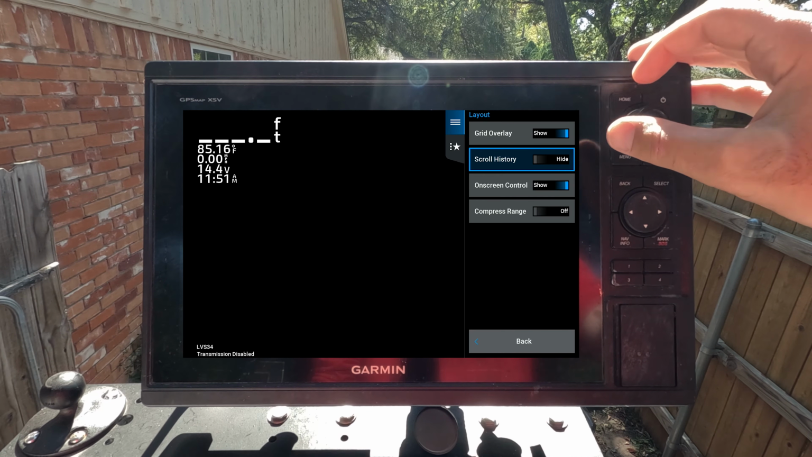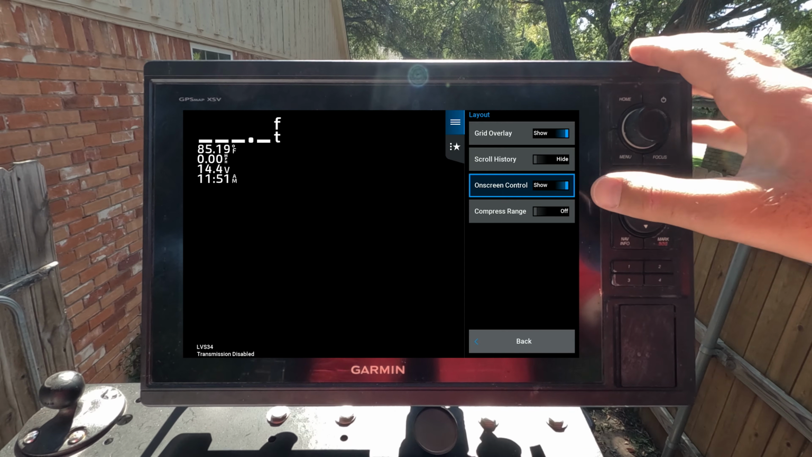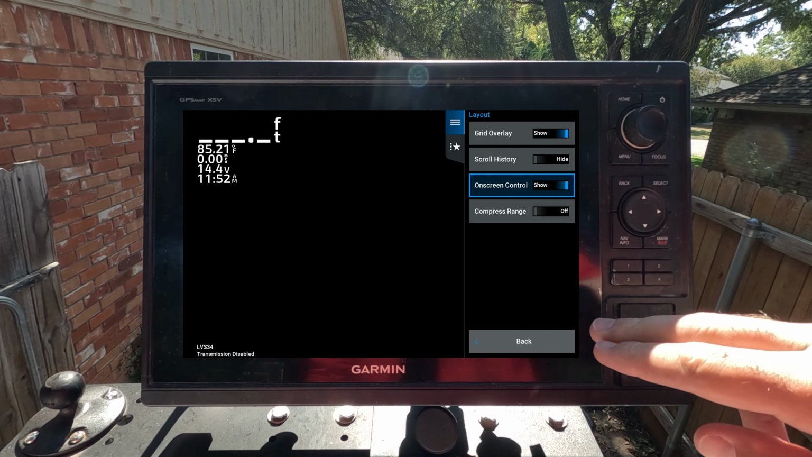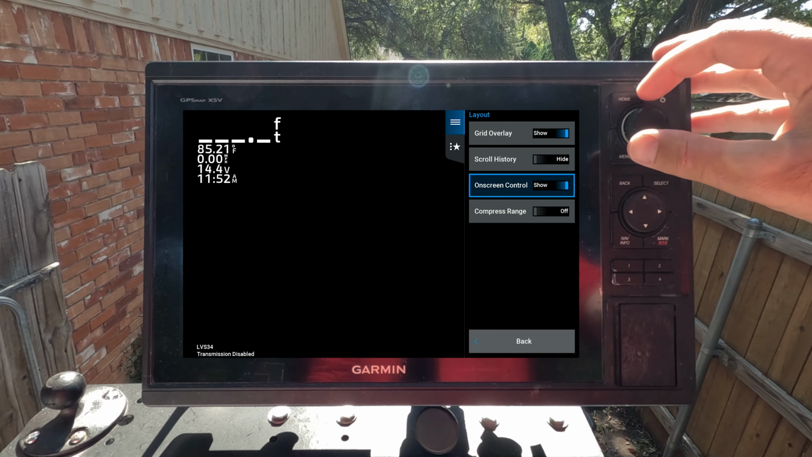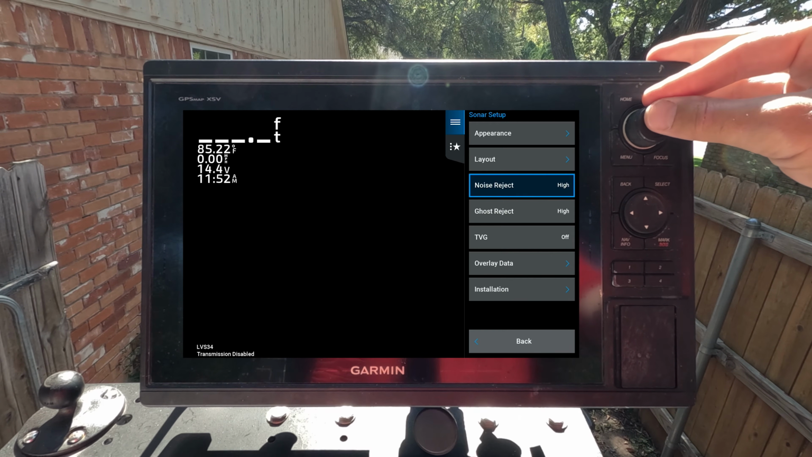Scroll history, I do not want any history on here. On-screen controls, I do show. You can turn it off if you want your screen. Those buttons that were down here at the beginning, if you want those to be gone, it's up to you. Copy transit off. None of these layout ones really matter.